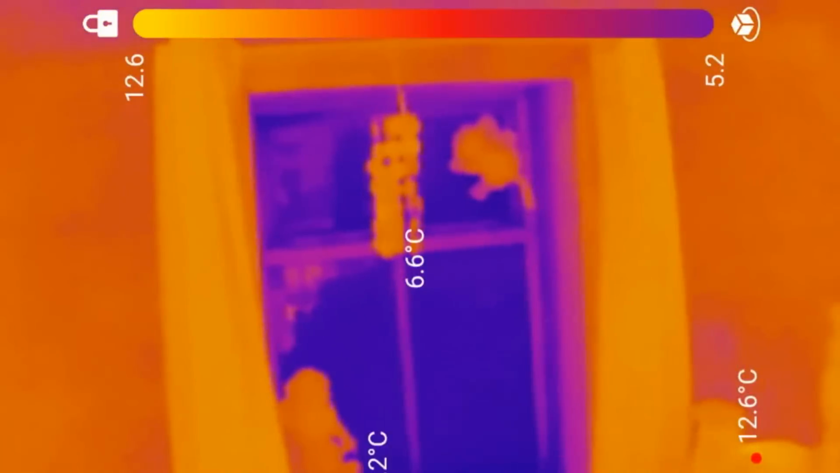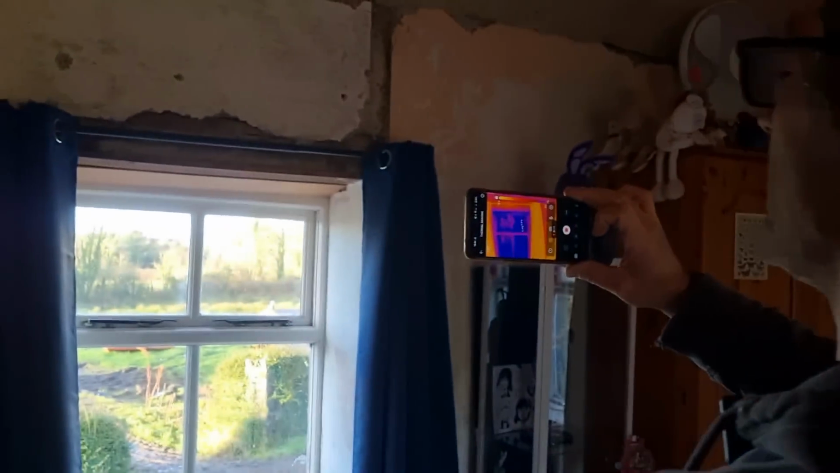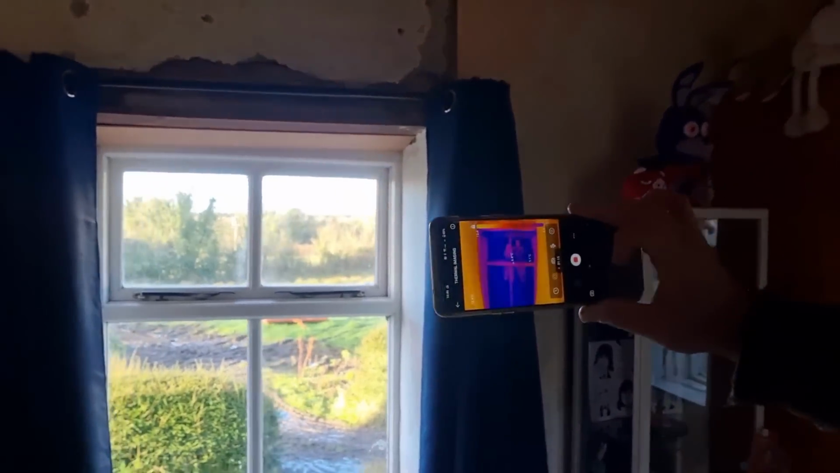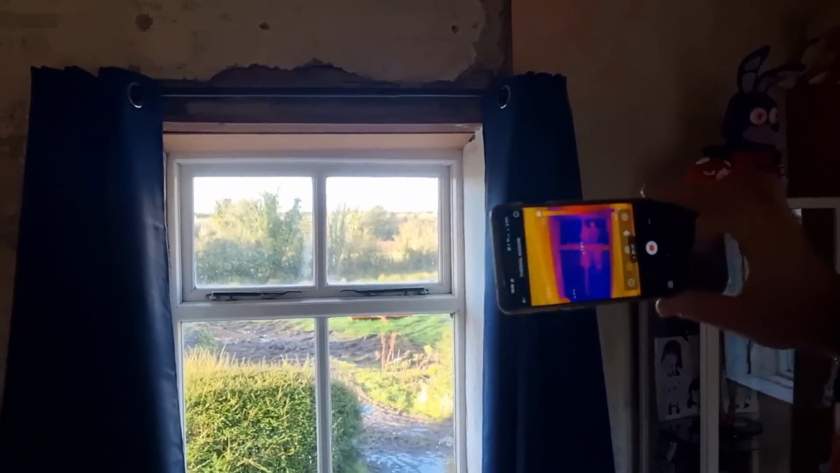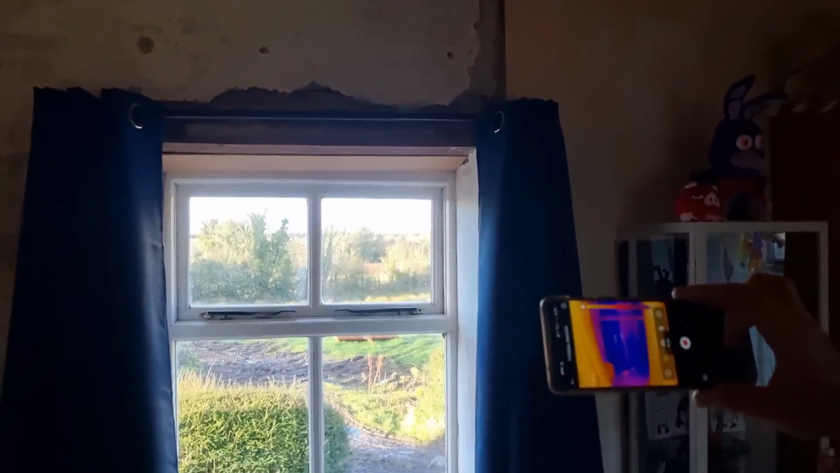Other than the window. Now we have got some secondary glazing, the cling film stuff, and you can see us in the window. Oh yeah, the heat. Yeah. Hello, where are you? Don't know.